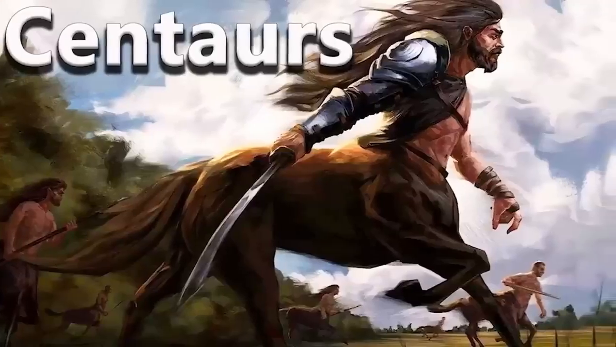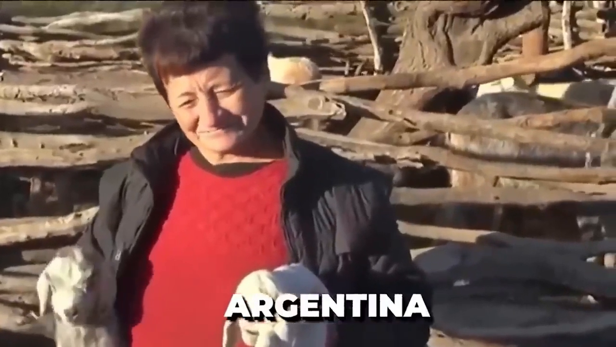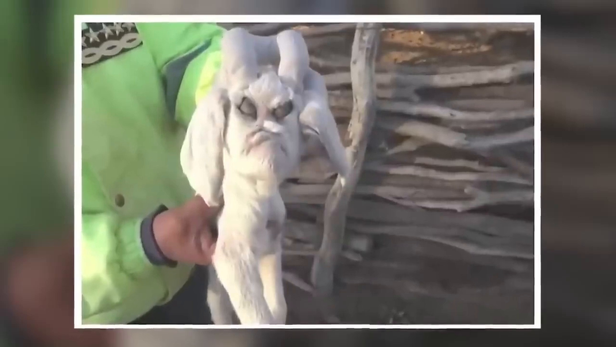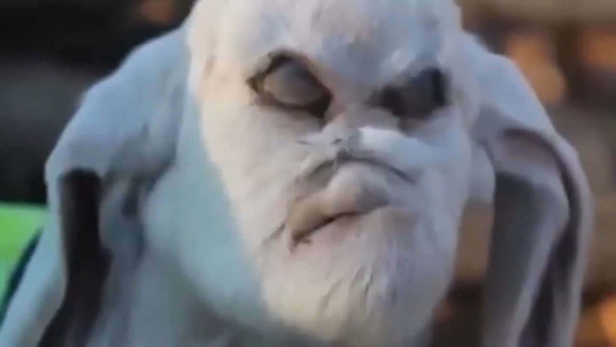You know those mythical creatures called centaurs? They're like humans with a horse's body. Well, check out this newborn goat from Argentina. It has a face that looks human. When the folks in the town saw it, they thought something magical must have been involved in its birth. Some say it's just a weird birth defect, but most people are calling it a real-life centaur. We've seen some bizarre animal videos on the internet, but nothing quite like this goat with a human-like face.